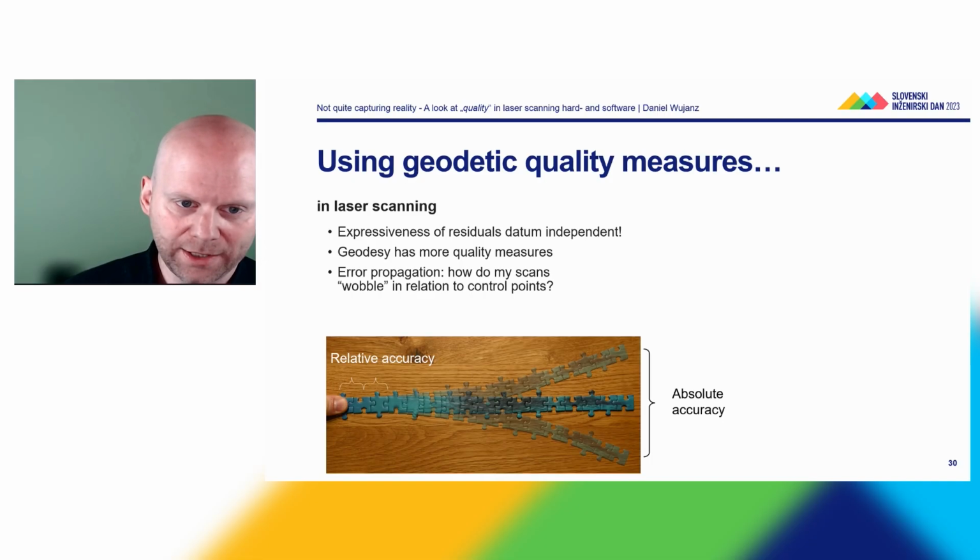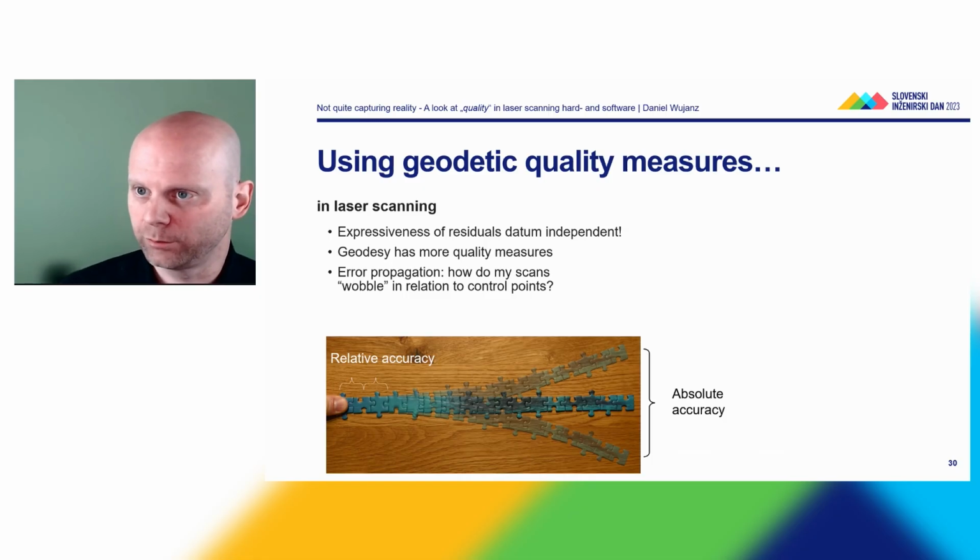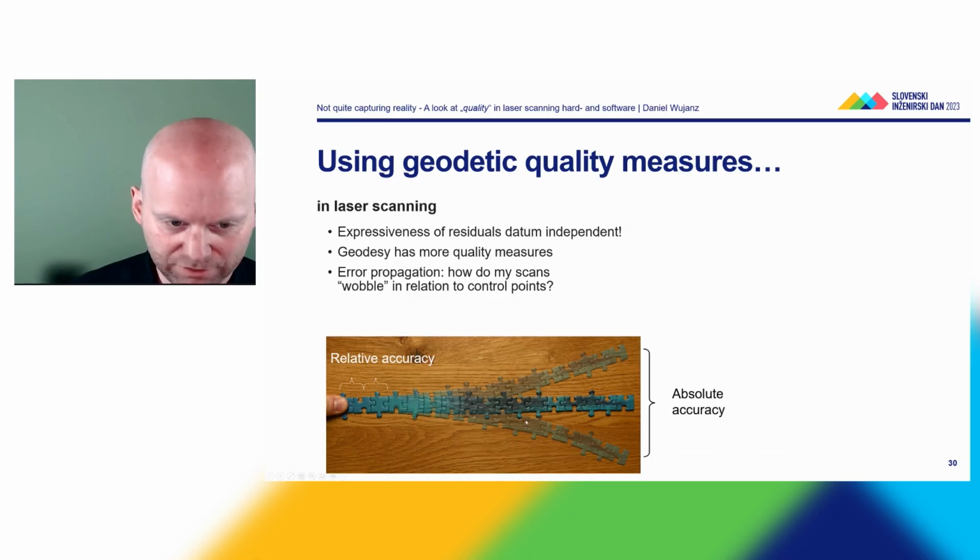So that translates to how my scans wobble in relation to control points, for instance. Here, just an example, we have a line of jigsaw puzzles that are connected, and what everybody reports are relative accuracy measures from scan to scan, from scan to control points, for instance. But what these measures don't tell you is how they accumulate. So if I just imagine I hold my thumb, this is my control point here, and then I go to the end of the puzzle and I start wiggling. This is the absolute accuracy values that I'm interested in. So namely, how stable is my network with respect to my control points or my reference.